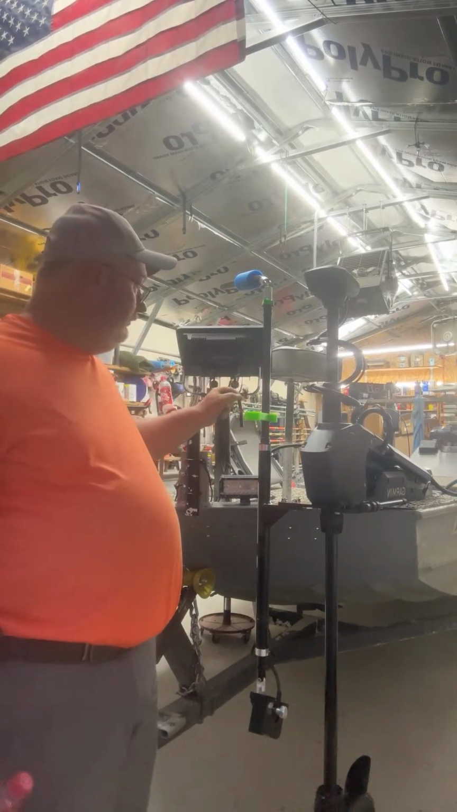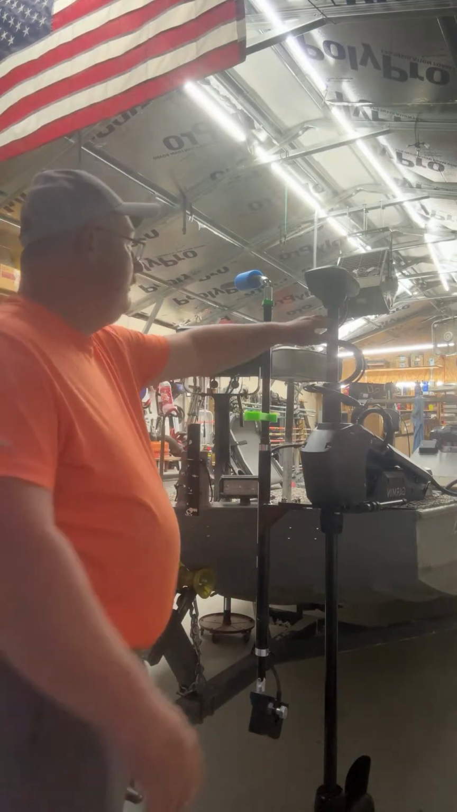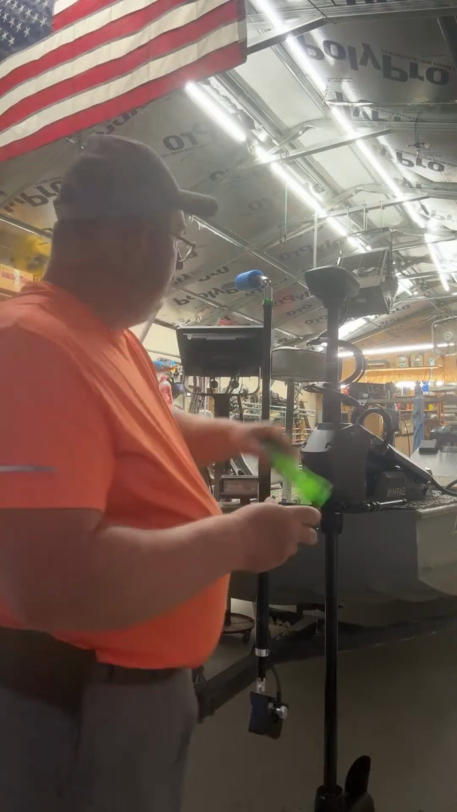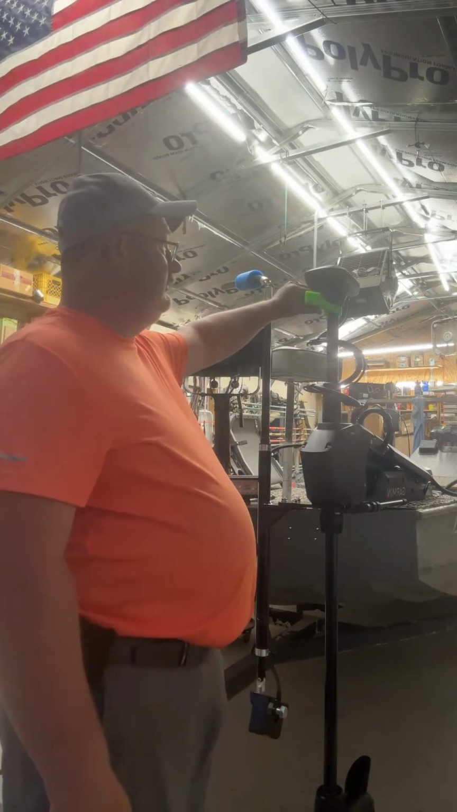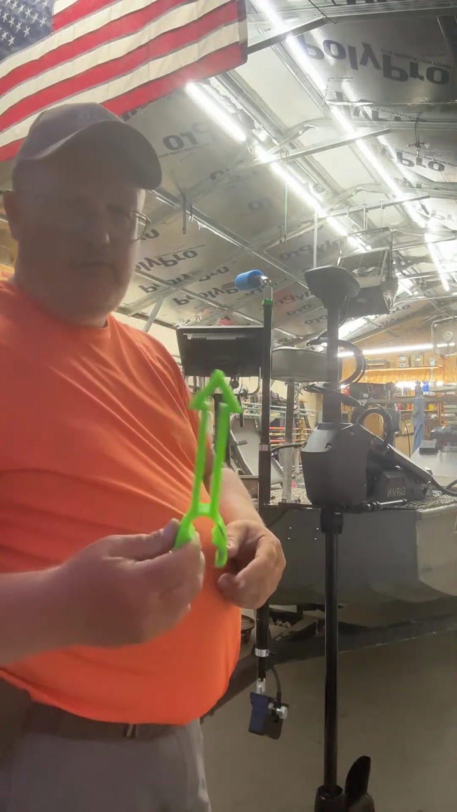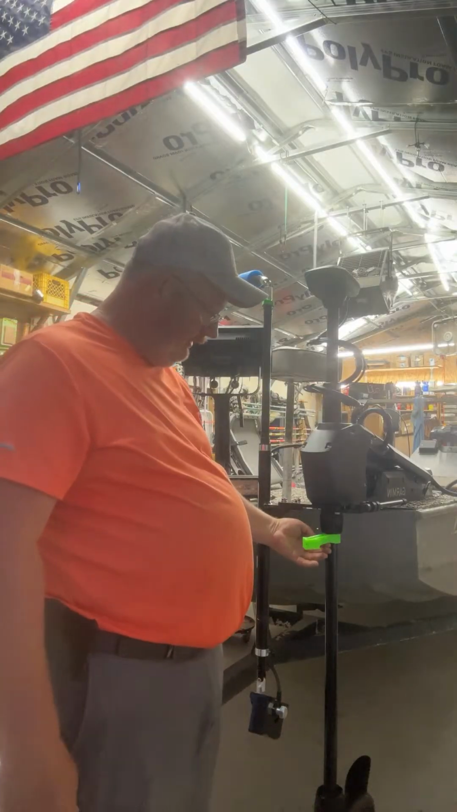They 3D print them. And it actually is meant to go on the shaft. I can put it up here, but it won't do any good. It's actually designed to go on these, like this. Mainly for the Lowrance Ghost, it doesn't have an indicator, and you can't tell which direction it is. They put them right here.